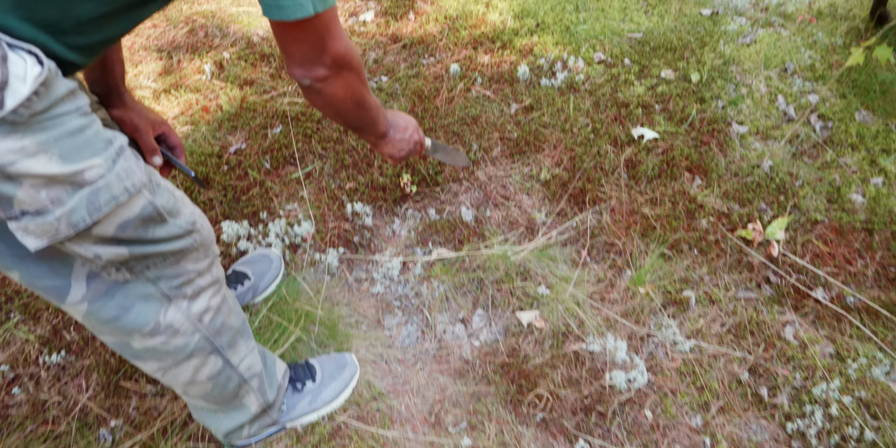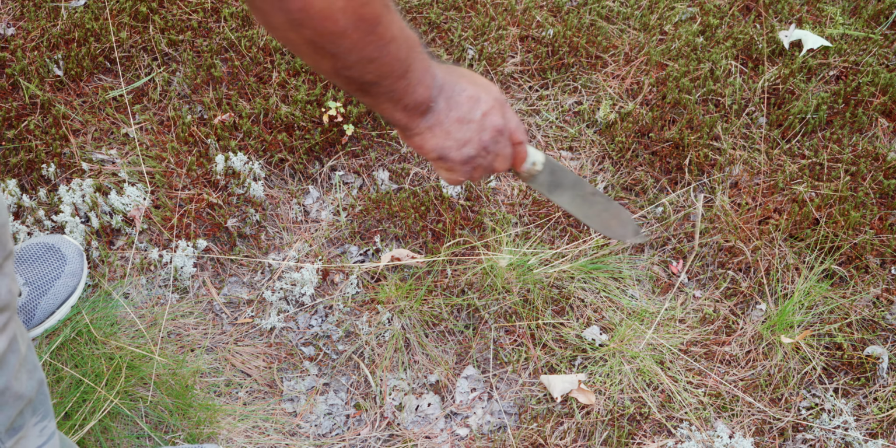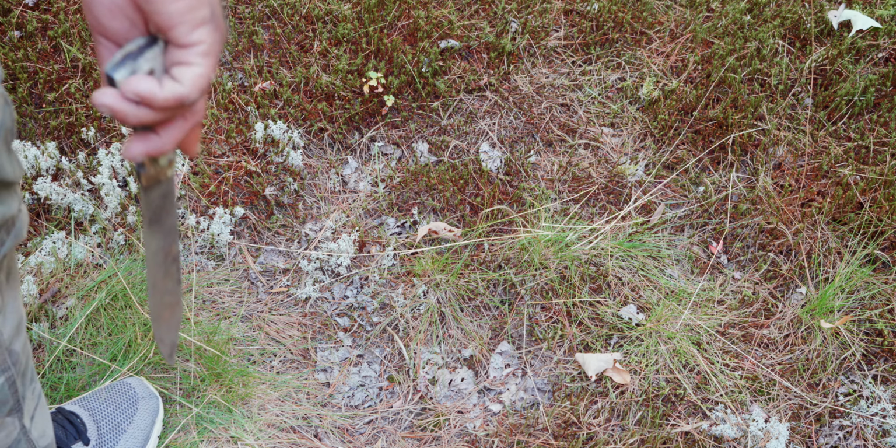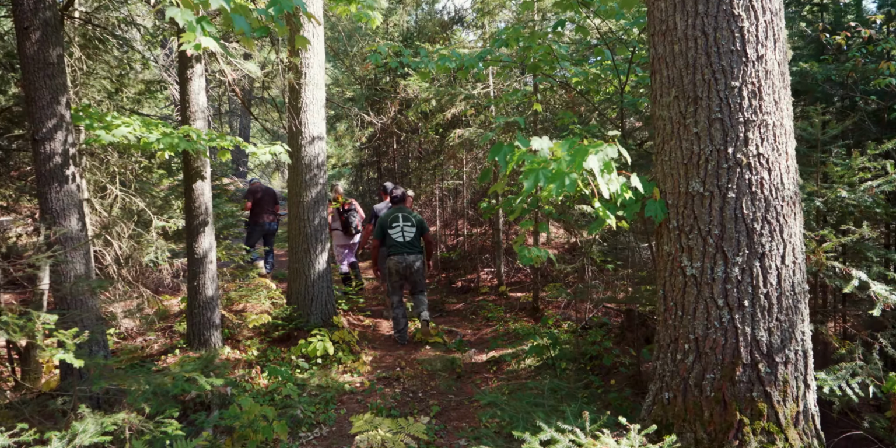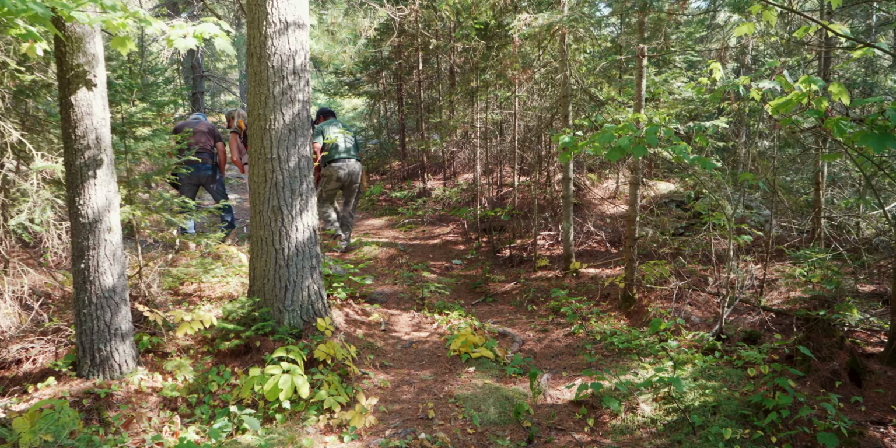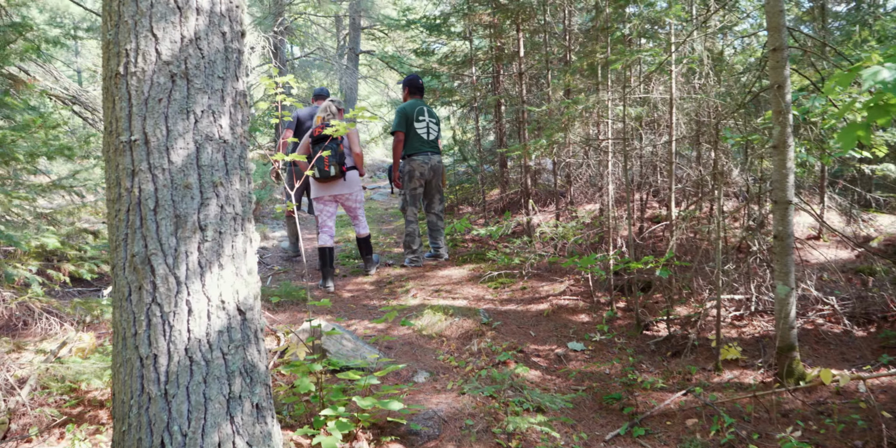Definitely some toes here, and from the back and wide and around. Definitely one track. Elevated bald rock right here that you can be on.